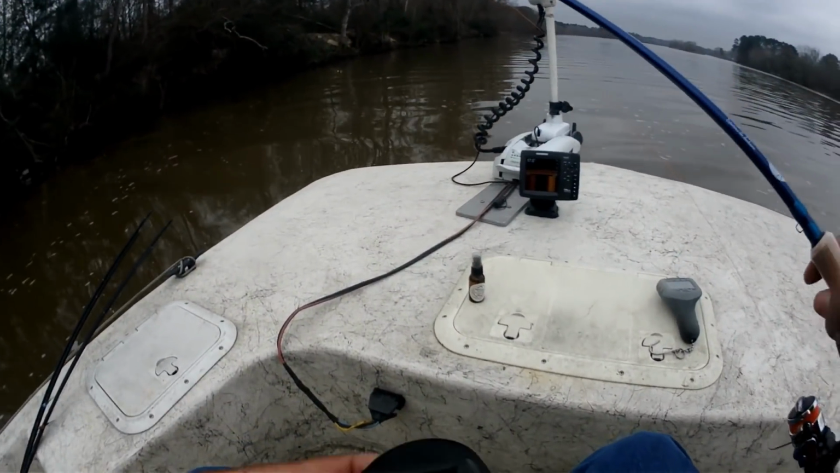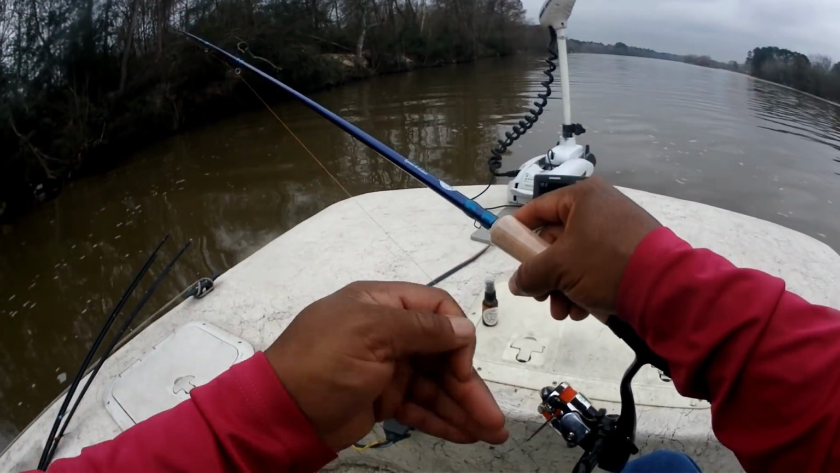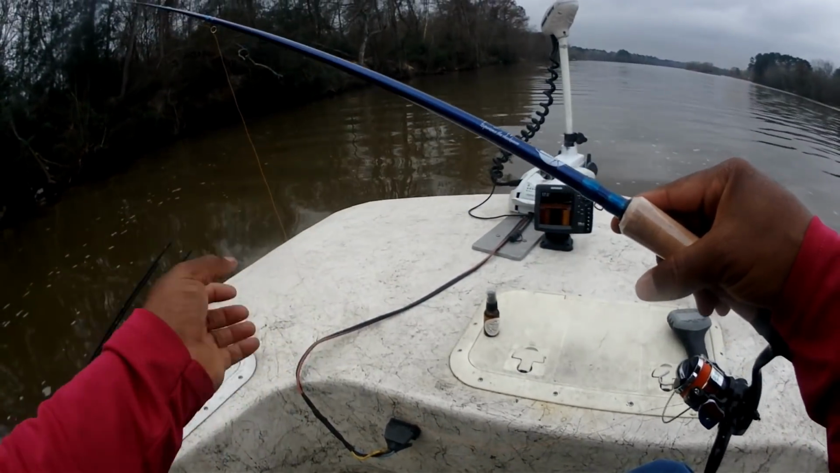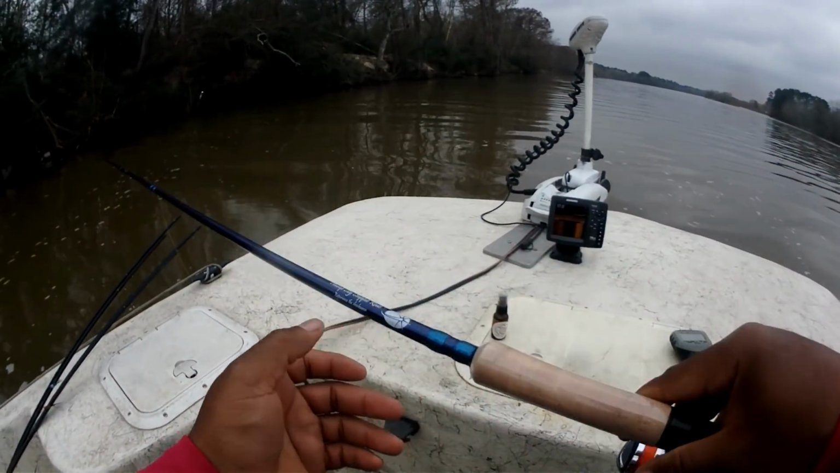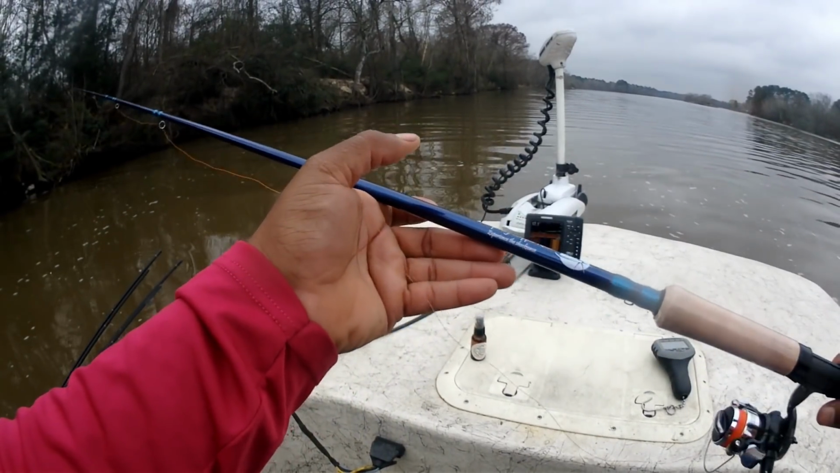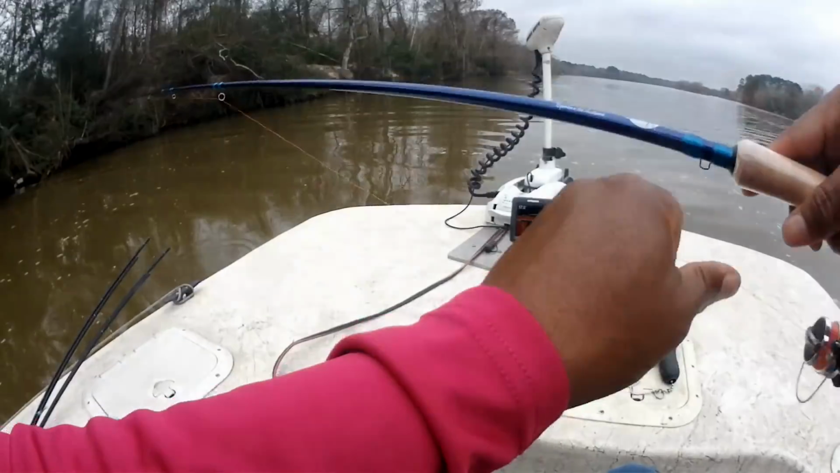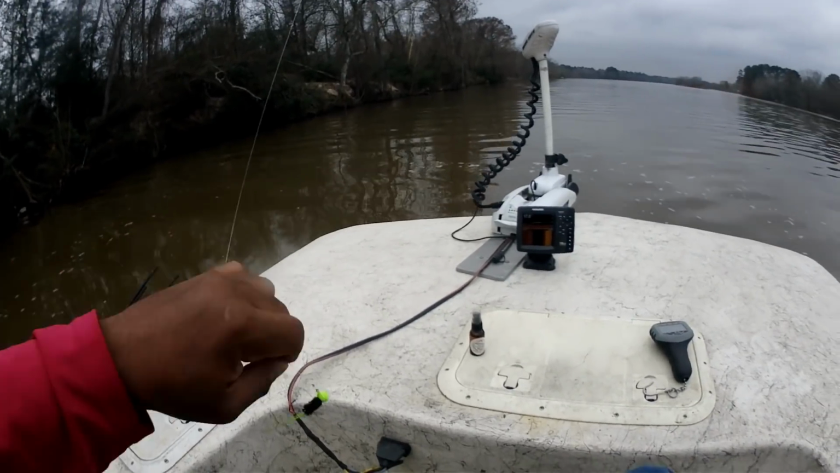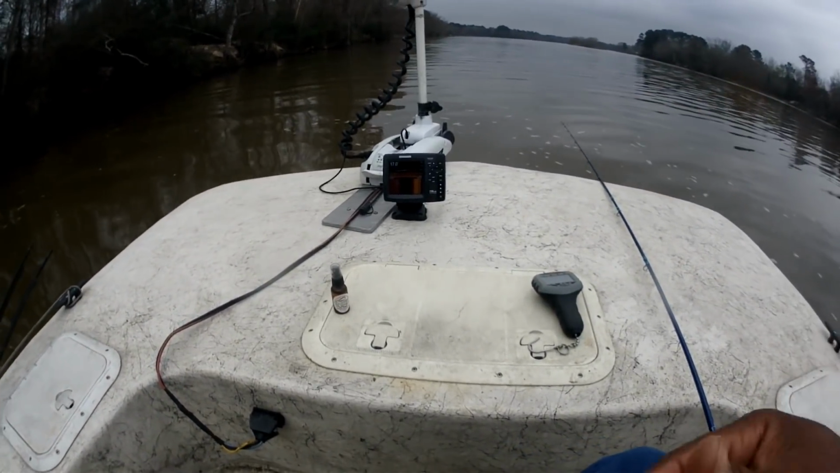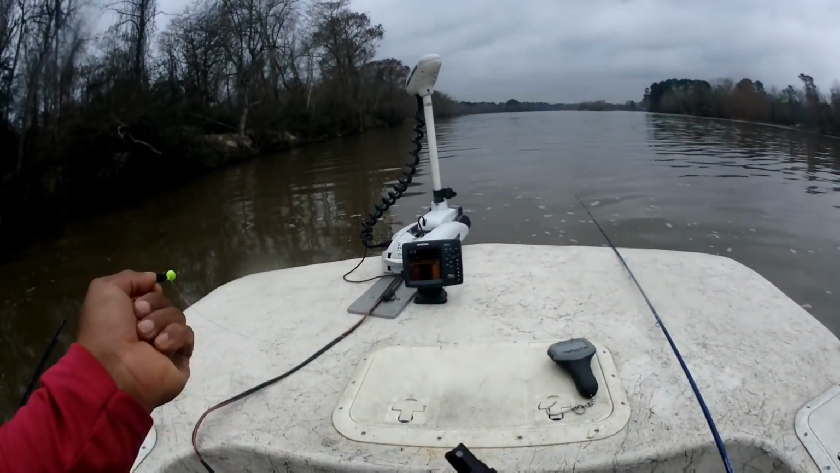This line, for long rods and vertical jigging, is the absolute best that I've used when it comes to braid. This is the 14-pound test, and the reason why I like it is because it's stiff. It don't tangle up around the tip of your rod as much as some of the other braids. Now, if you're going to use your rod for casting, I will say that this line does not work good for casting because it's so stiff. But for vertical jigging, high wind situations, any of you guys that use braid, I know that you know what I'm talking about. Give that Berkley Fireline a try.